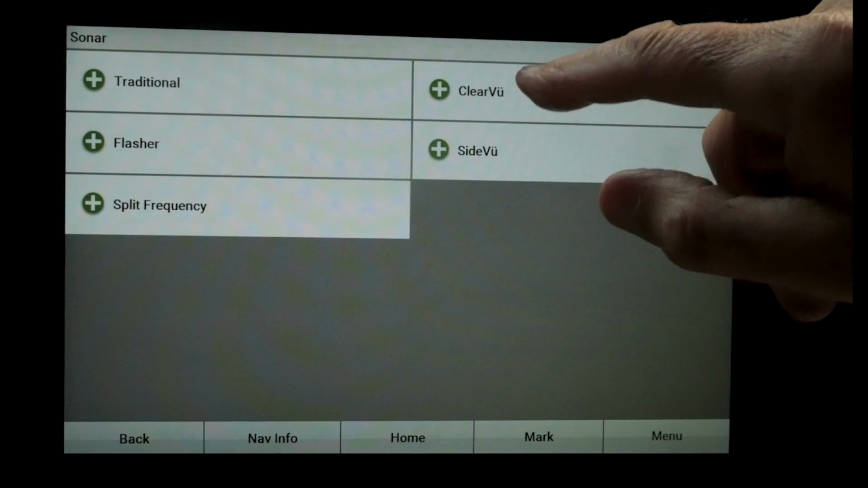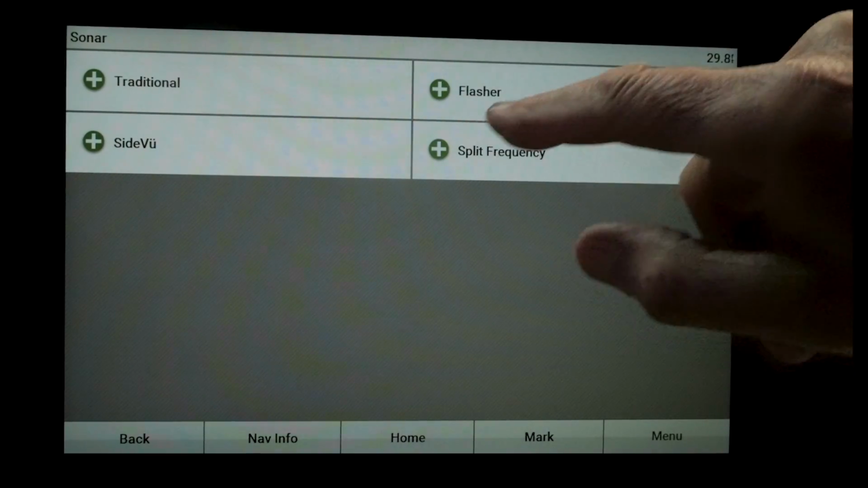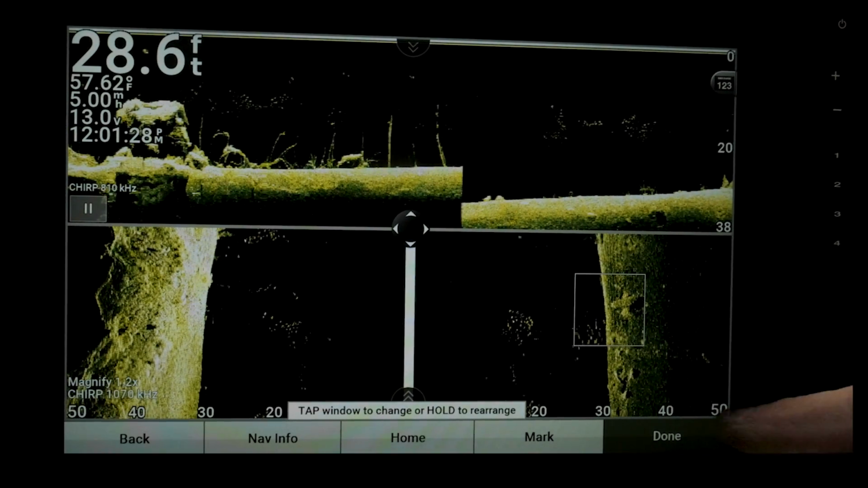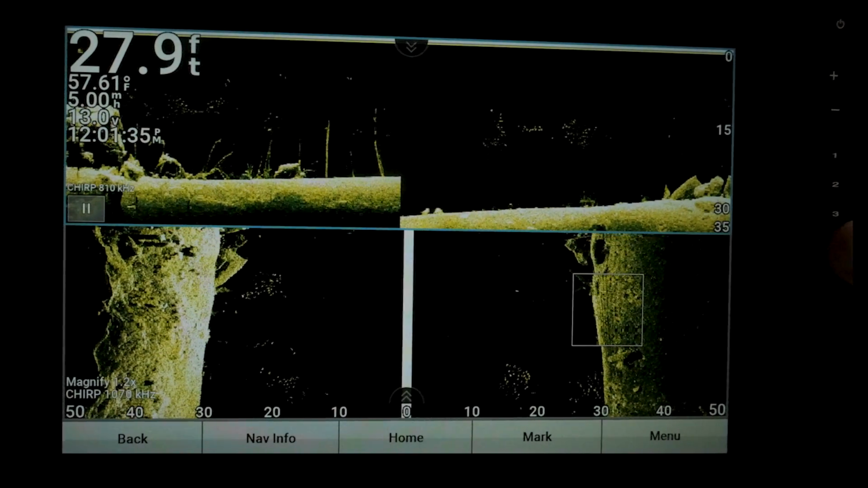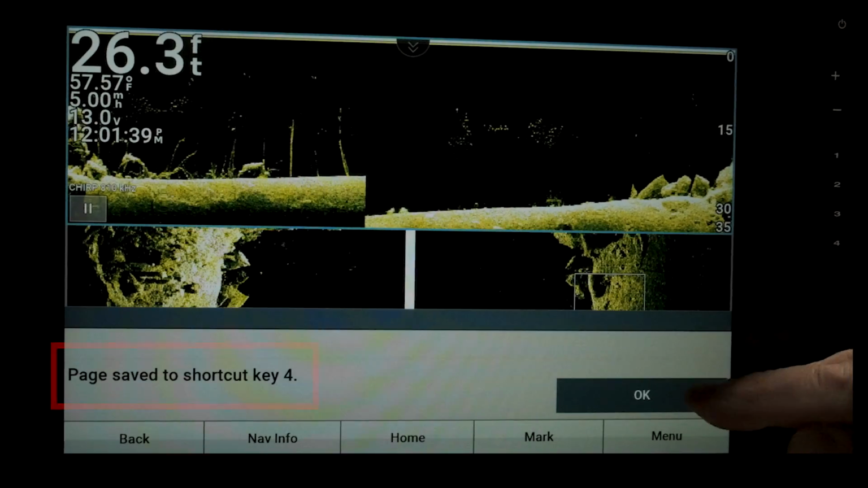Let's go sonar, clear view on top, and side view on the bottom. Okay, we'll go ahead and press done. Combo 13. And we'll hold that shortcut number 4. Now that's saved to number 4.